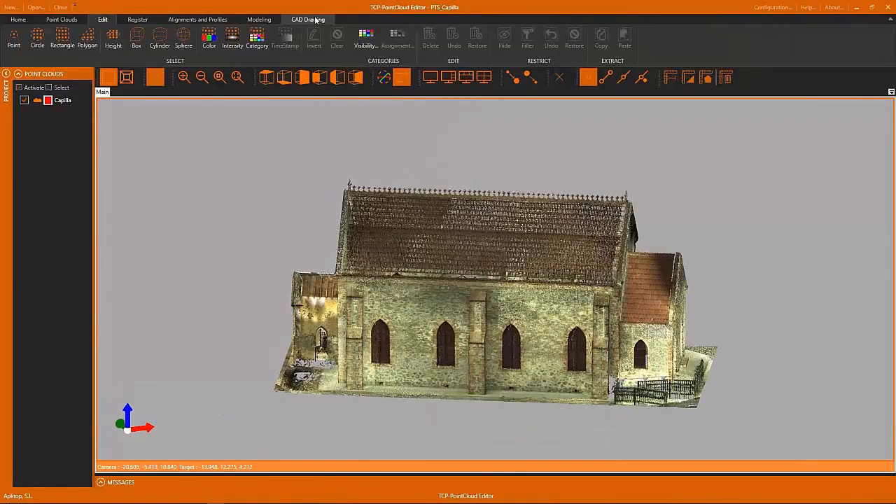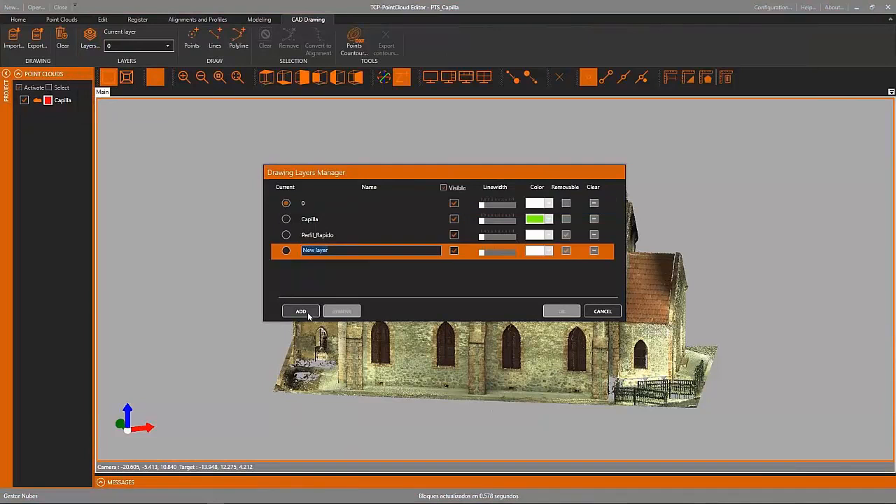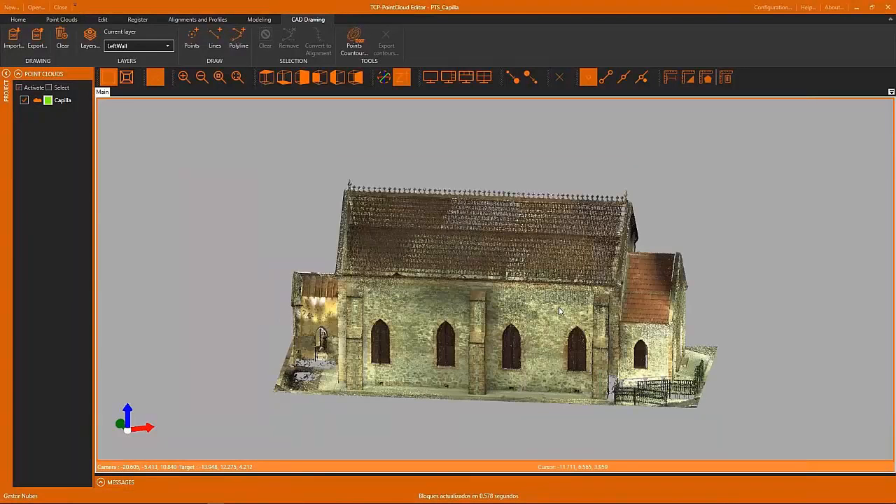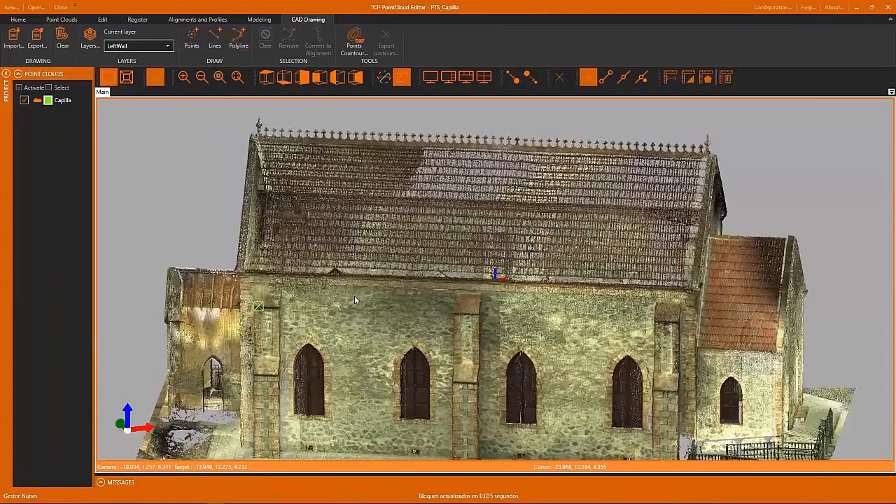And we are going to show the drawing capabilities of this application. We have a layers manager where we can create new layers or remove the ones we select, and the lines or points we draw will be added to the current layer.